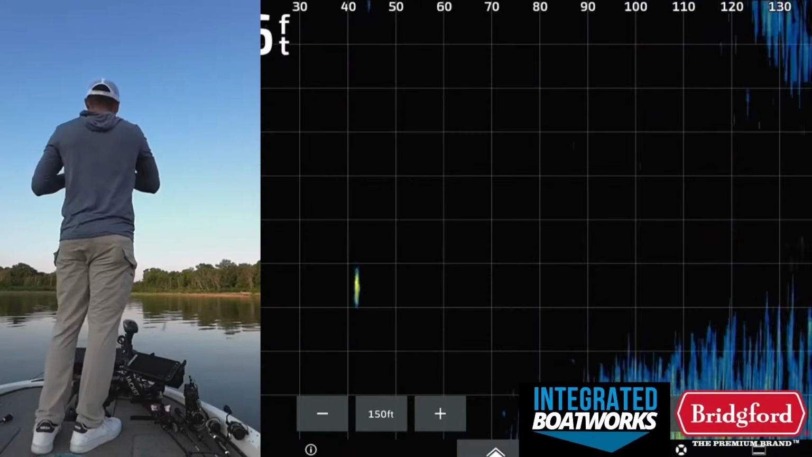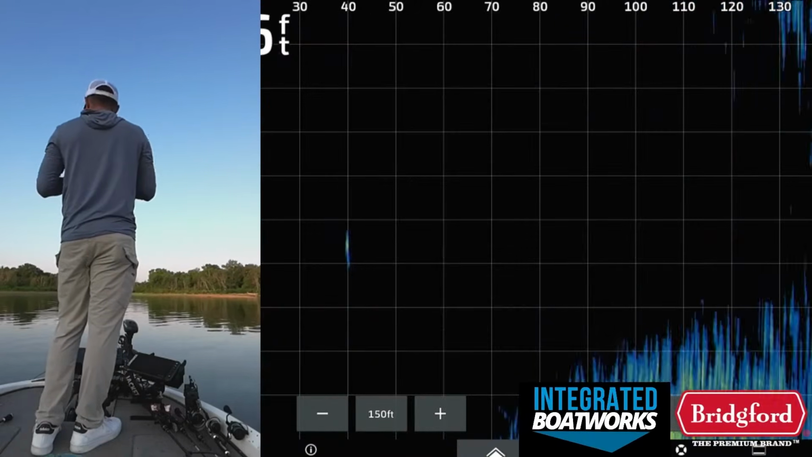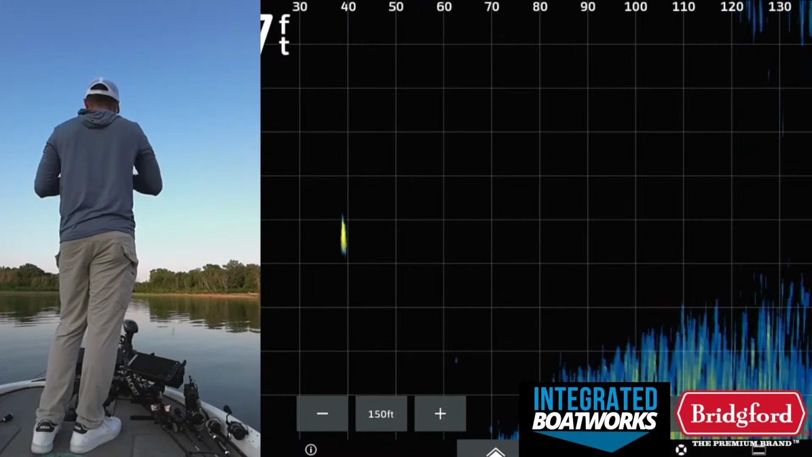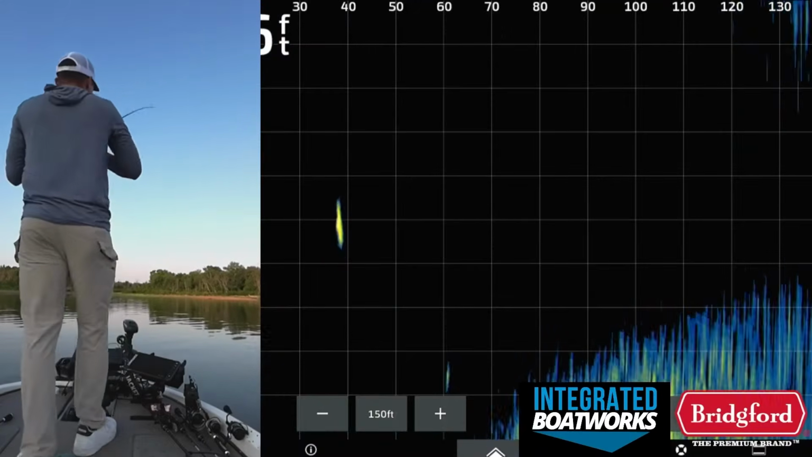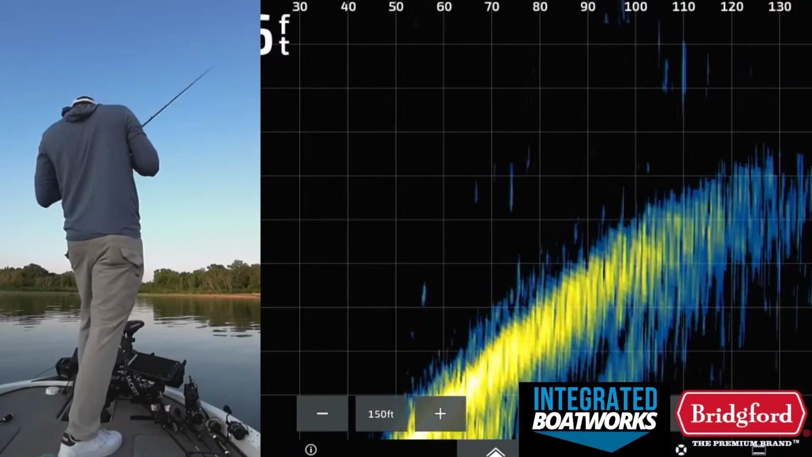The thing is that I don't think this is necessarily a unique spot in terms of, oh, he hit that so hard. Get it, fish. Oh, golly.